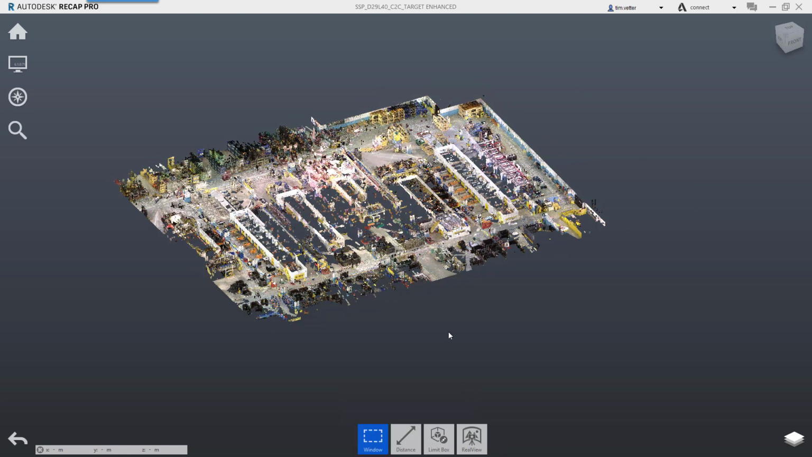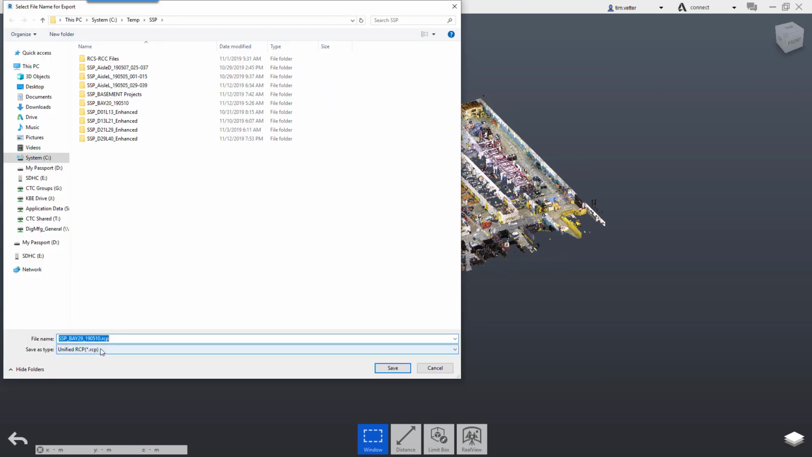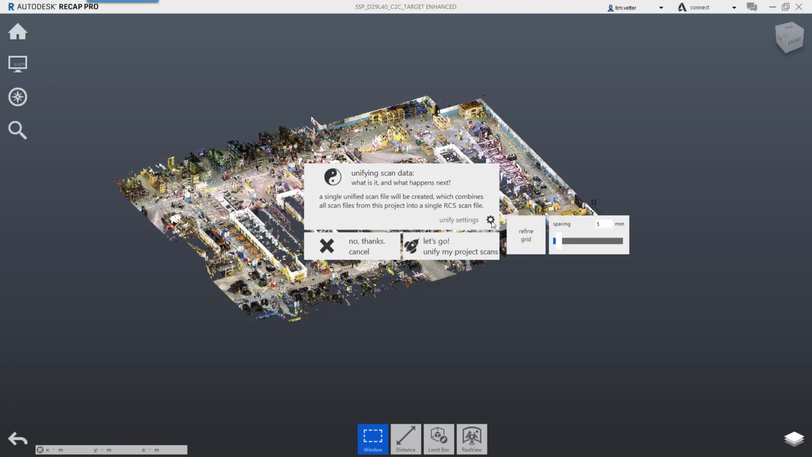So I'm going to start to export this data, and I want it to be an RCS file, and I'll just put it in my root directory. It's only going to be temporary. I'll save that. For this purpose, 5 millimeters is going to give me enough detail for what I want to do, bringing into AutoCAD and aligning the data. So this looks good. Let's go.